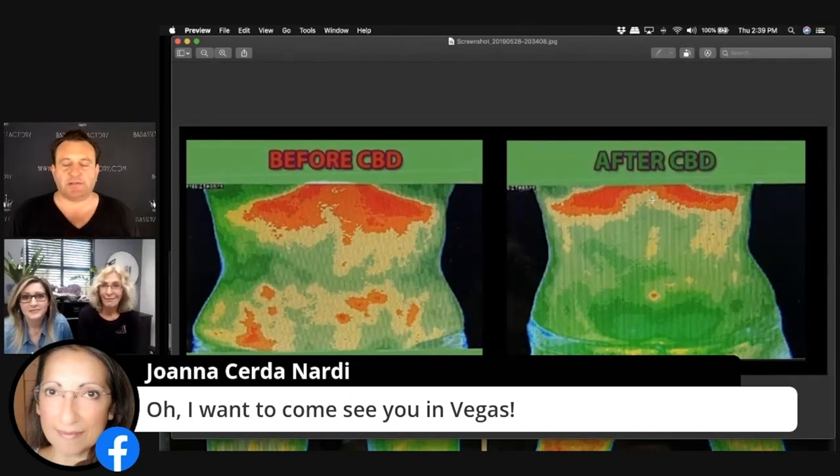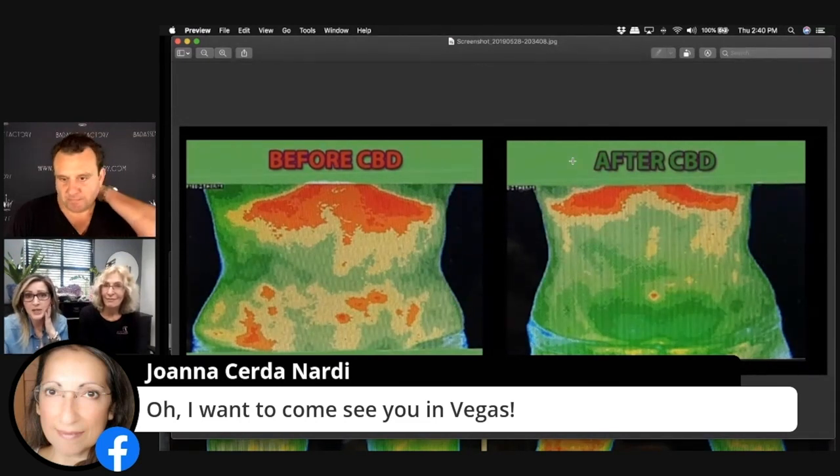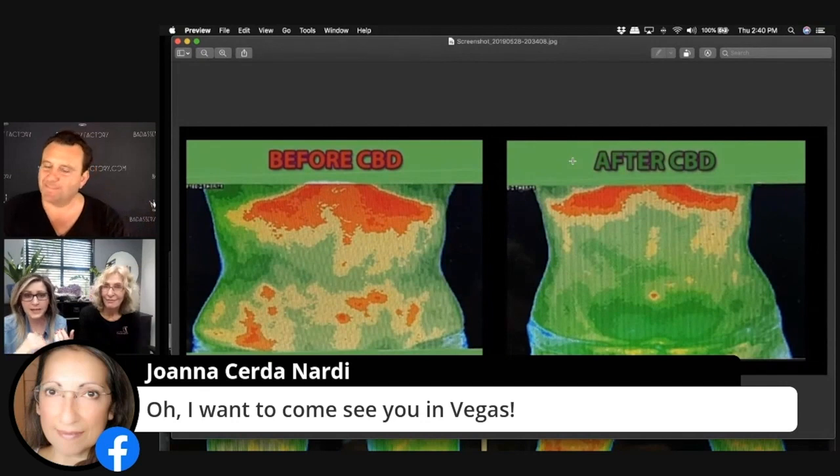Interesting. So can you tell us how long between the two tests? You know what, we're kind of unsure because it was random. I didn't mean to take this after picture. We were actually trying to look at something else on my body, and my mom said, "Oh my gosh, you have to see your gut now." Because even in the before picture, I was on digestive enzymes, probiotics and prebiotics.